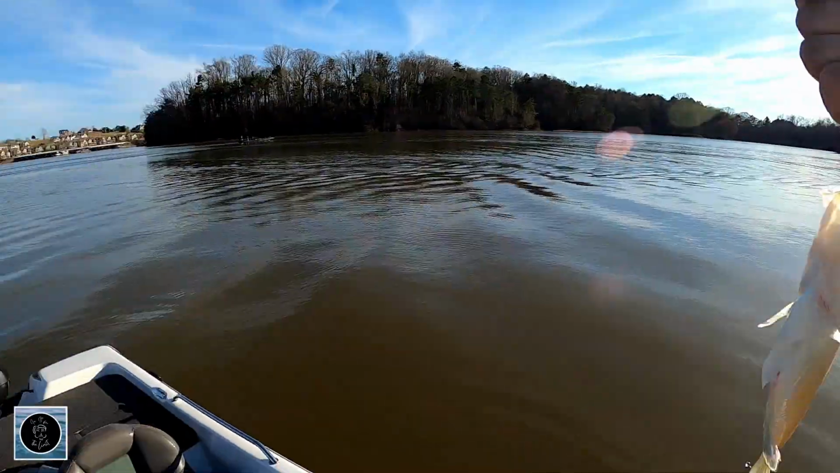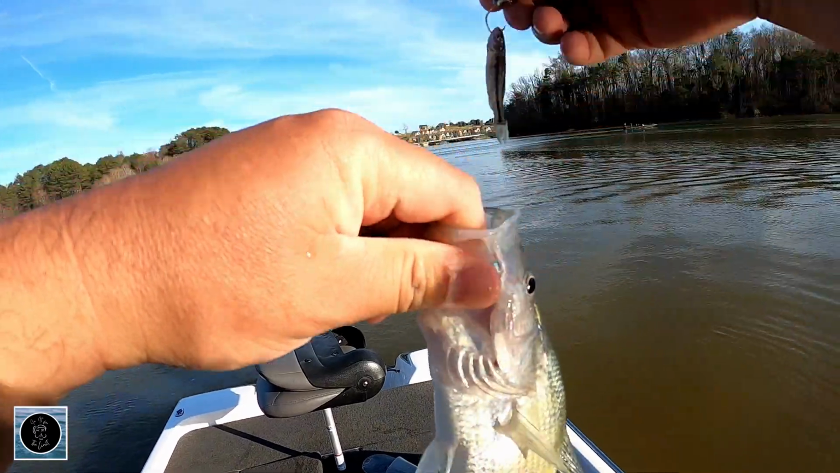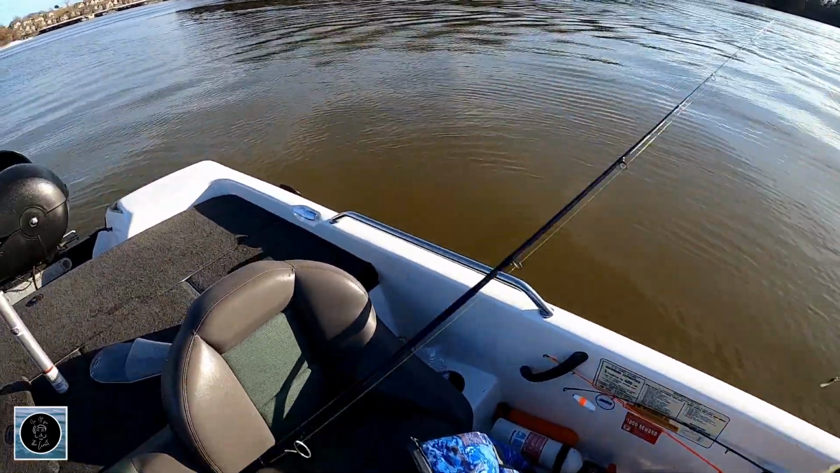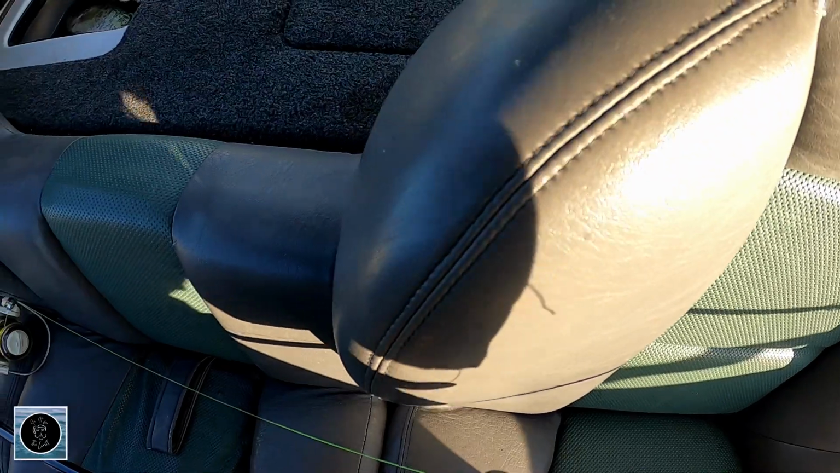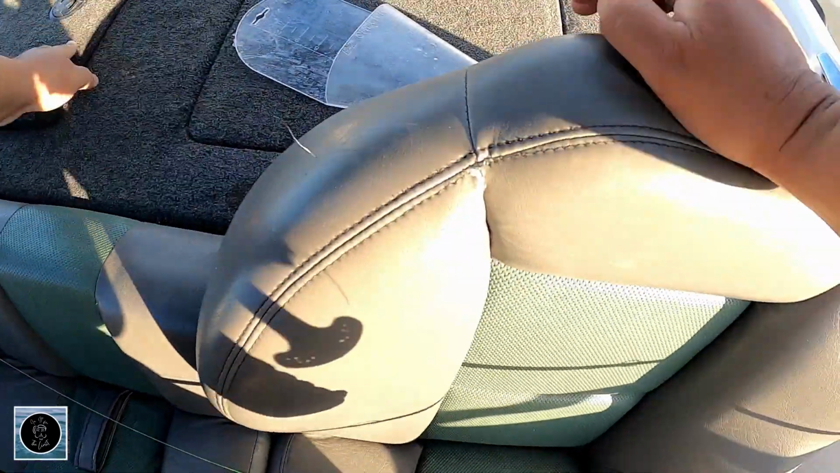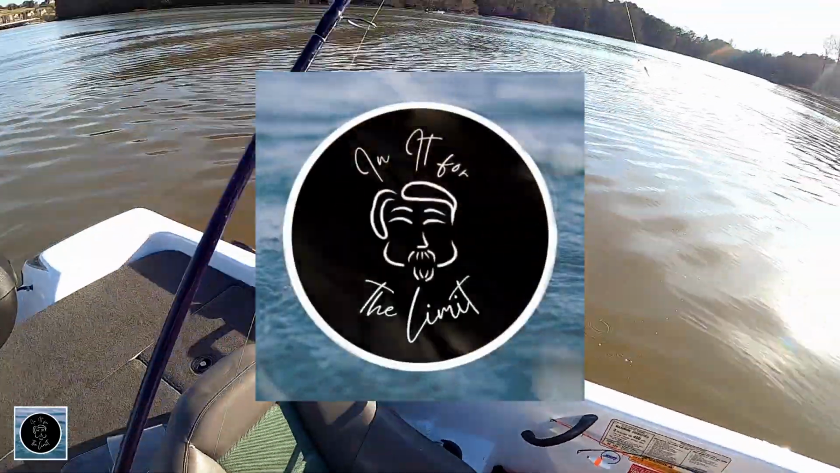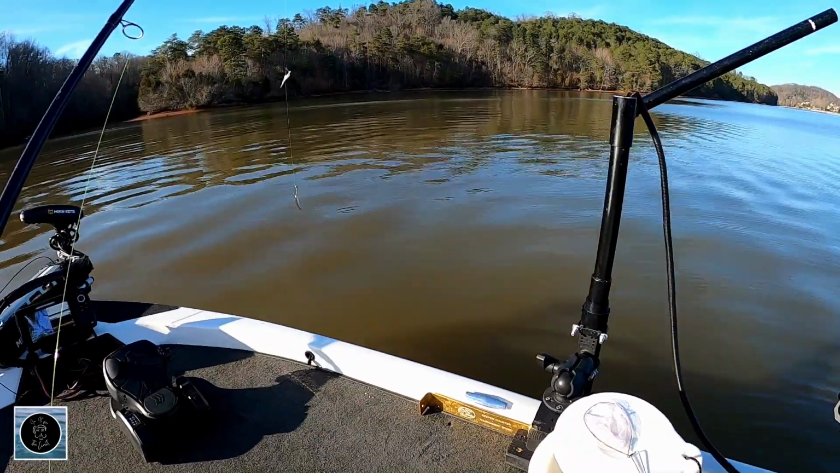Should be a last keeper. Bass tournament, find out, it looks like. He keeps. Alright, it's a limit. Limit fish.